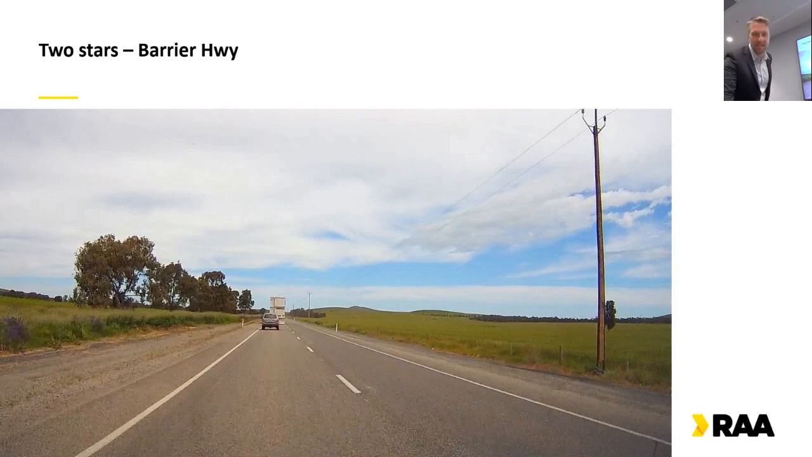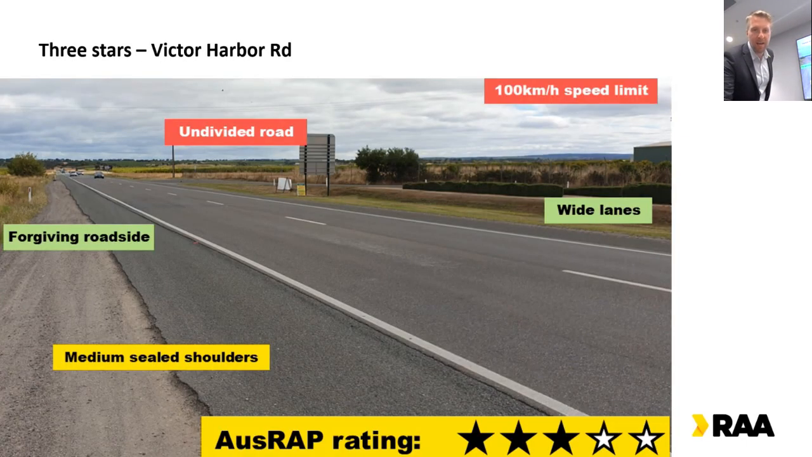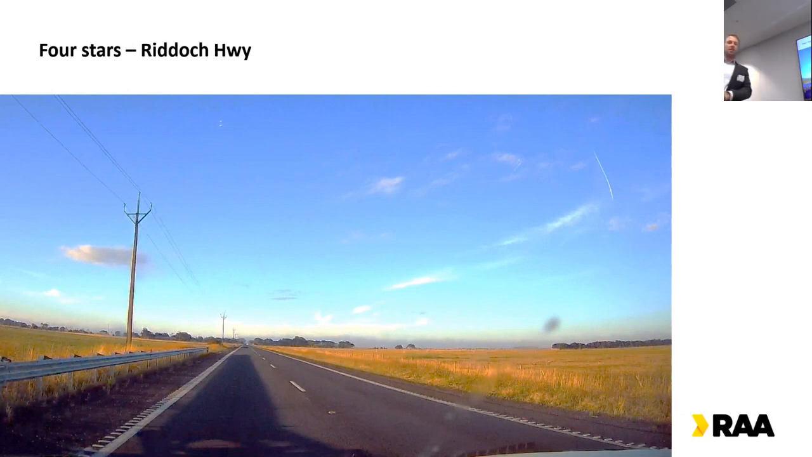A 3-star section here, very similar to the previous. This is part of Victor Harbor Road, but we've got a slightly lower speed limit and a more forgiving roadside environment here. So it's the example I was talking about. A 4-star section, this is a short part of the Riddoch Highway down near Port MacDonnell.